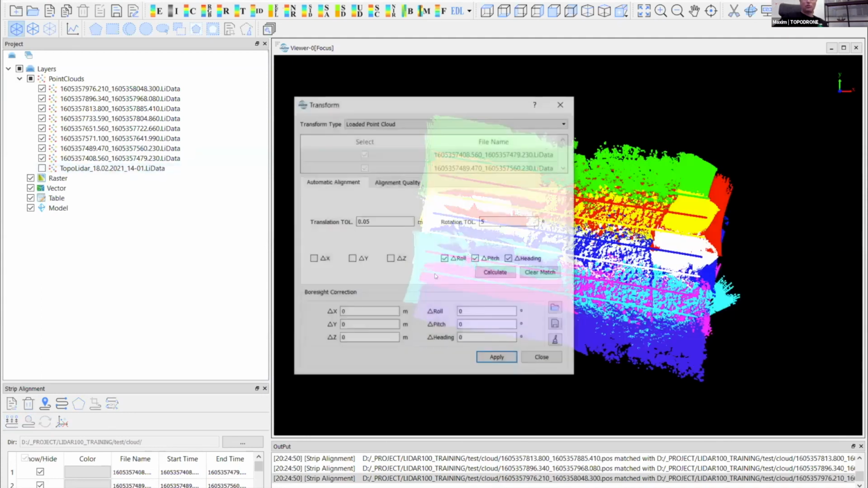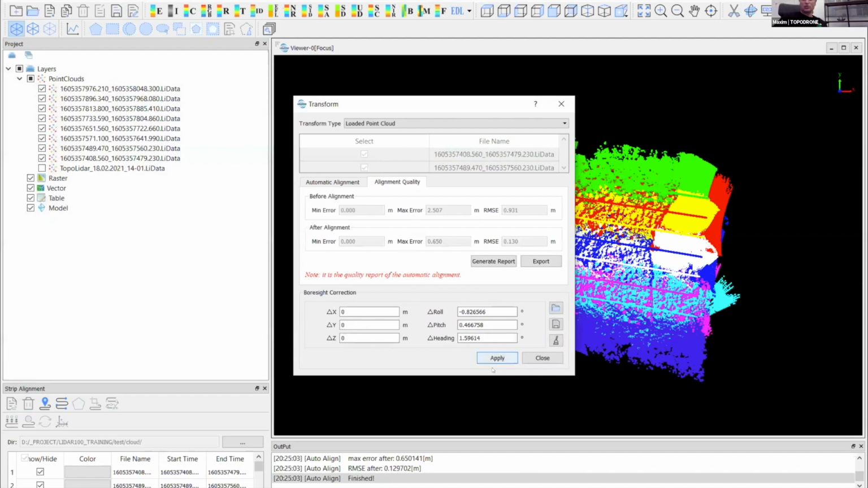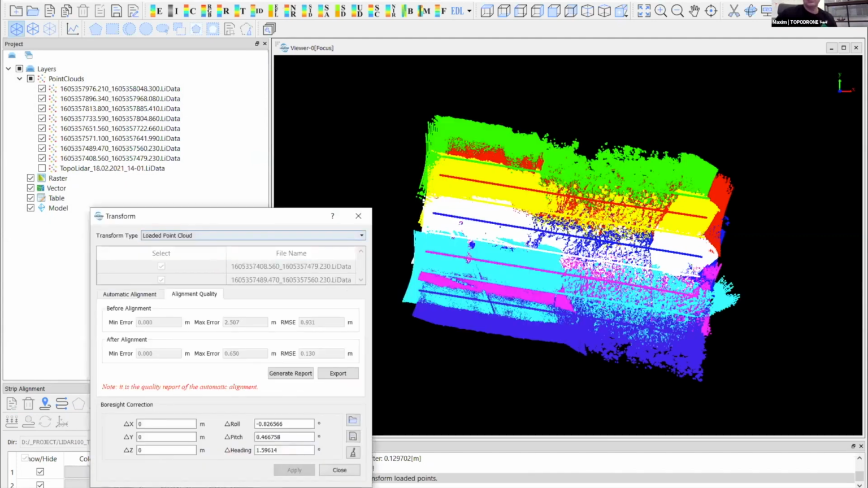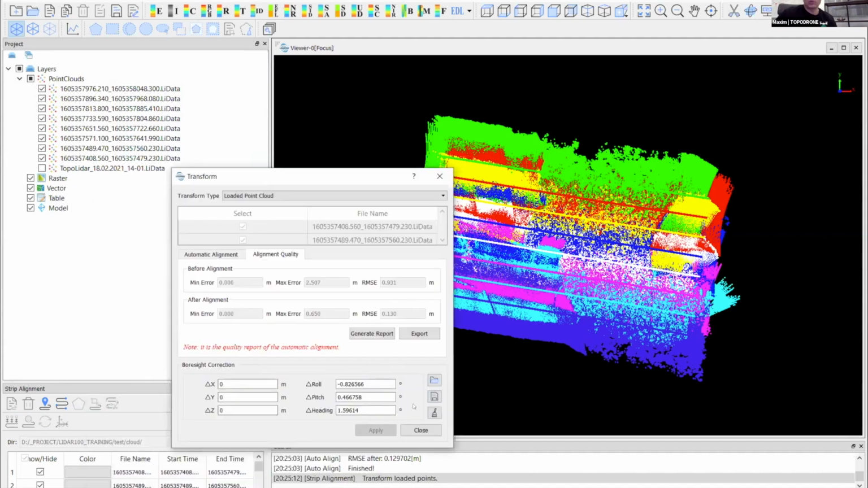And finally, we should calculate delta roll, pitch and heading angles. We can talk about it later because of the timing. And finally, we calculate the delta angles, and our data set is ready. And we apply this correction to the data set.